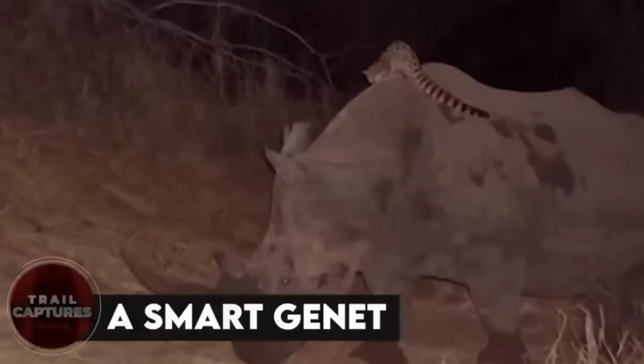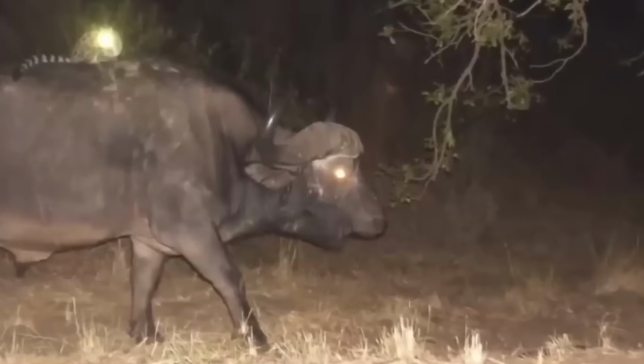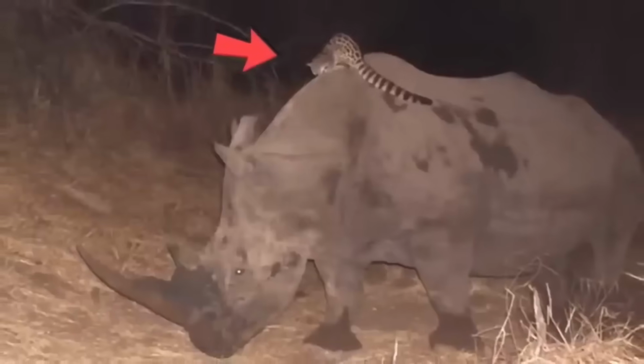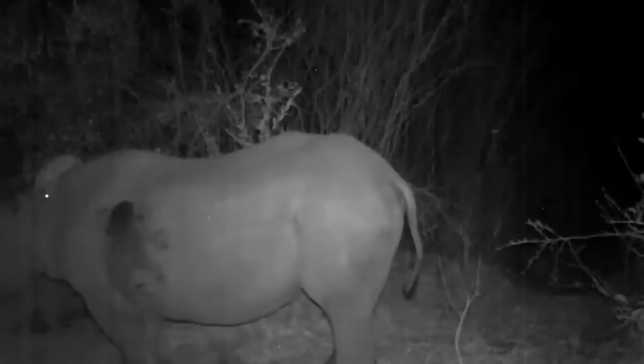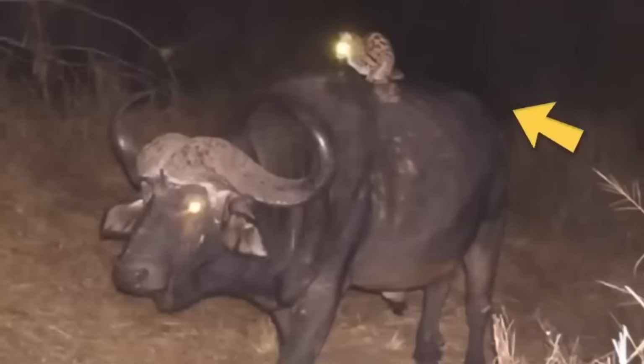A smart genet. Even though the video was recorded in 2014, people still can't believe what they saw. The motion detecting trail camera sent someone passing by one night and took some photos and a short video. Those photos showed a genet riding on big animals like a buffalo one night and on a rhino another night. When the video was posted on the internet, it left people speechless. Experts said that the animal did it to look for prey, and from that high point, it was easier to spot one. Isn't that one smart cat?